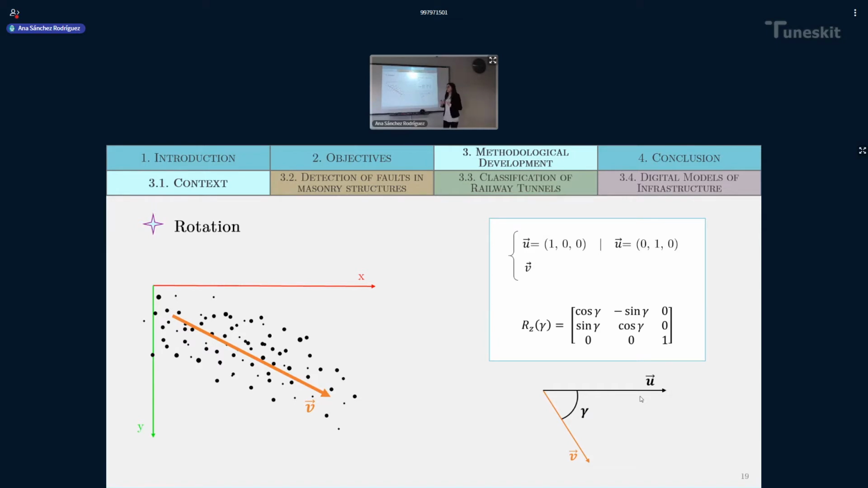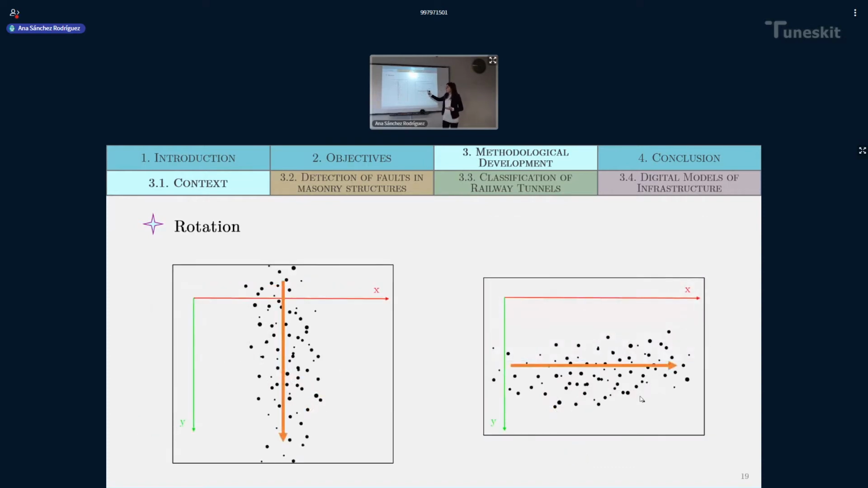In my case, when working with mobile laser scanning point clouds, I've been using the main direction of the trajectory of that section of point cloud to perform the rotation. If working with terrestrial laser scanning point clouds, I've been using the principal direction of that point cloud. And the result is very simple. The point cloud ends up aligned with an axis, the y-axis or the x-axis, depending on the rotated angle.